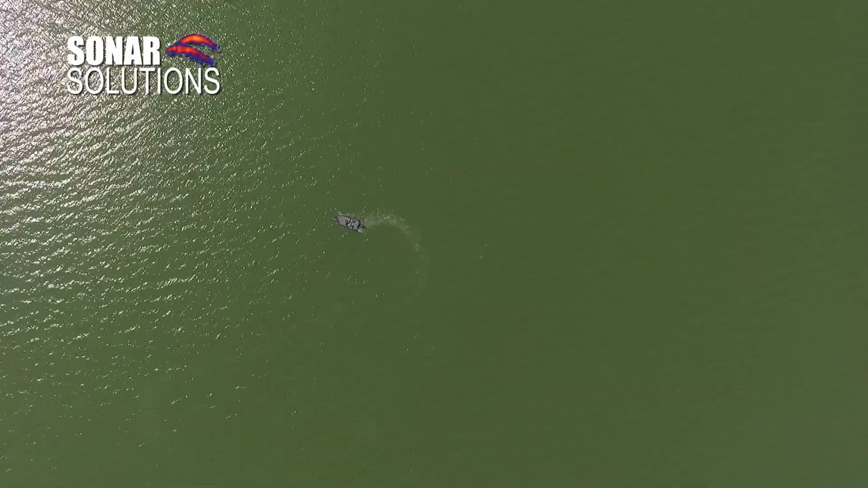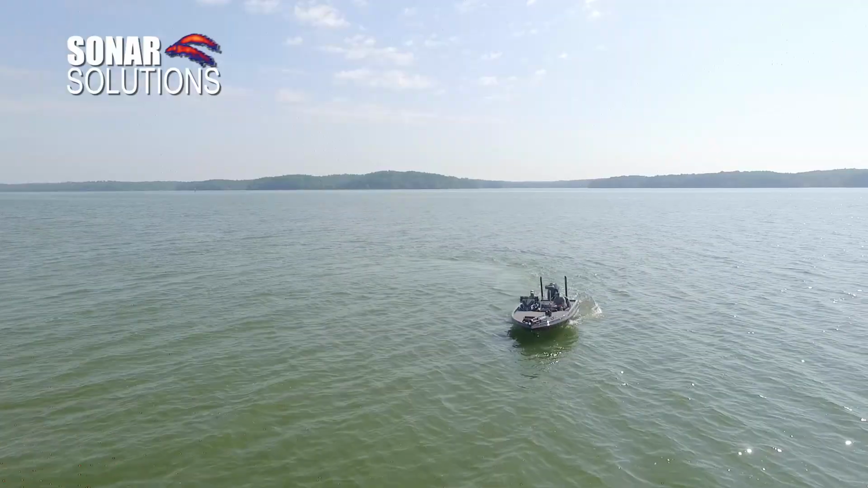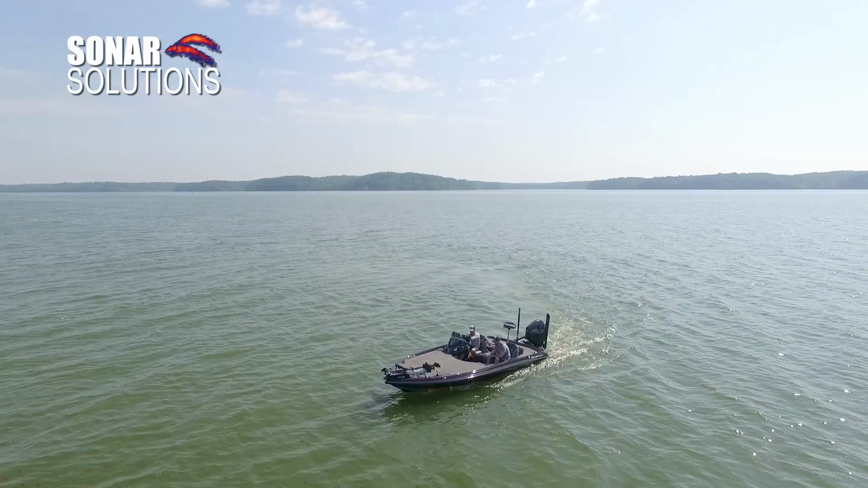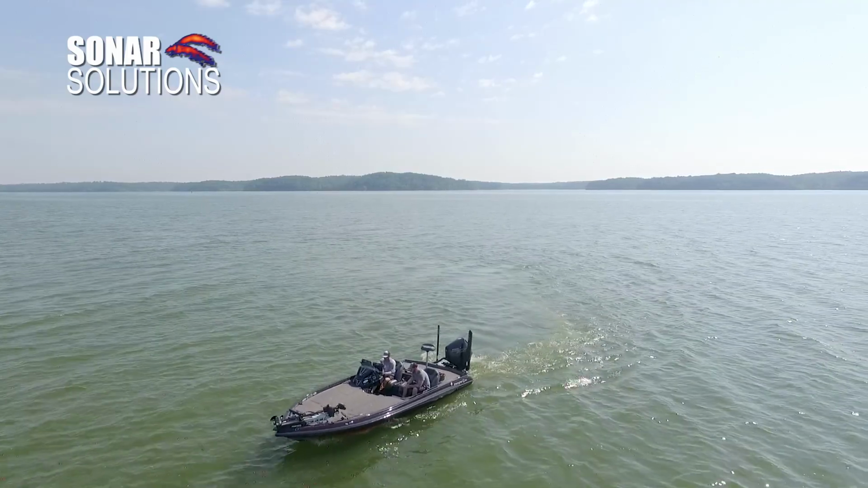Whenever you're doing your zigzags out here and you're looking for those schools of fish, or you're going straight down a river ledge looking at side scan, either way, you can go right back down that same trail, and a lot of times it'll pick you up an extra school of fish or two.